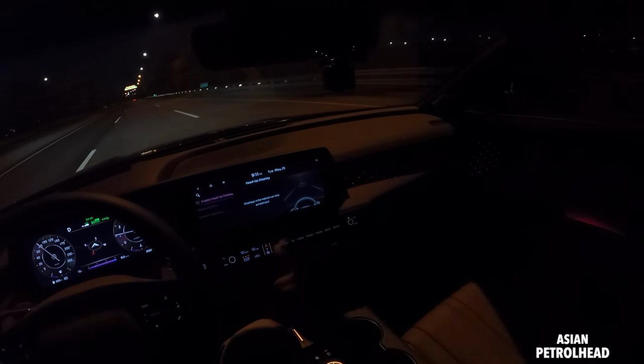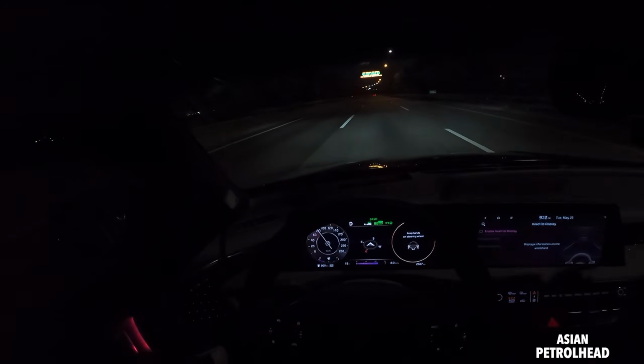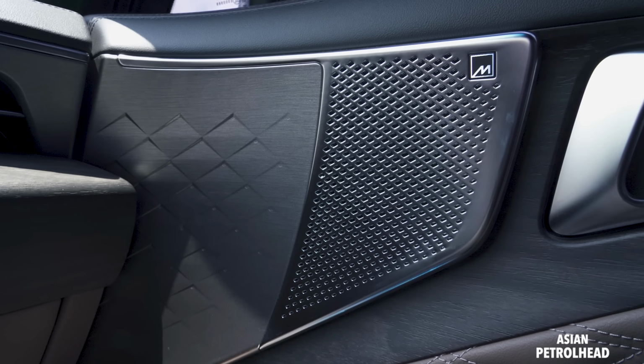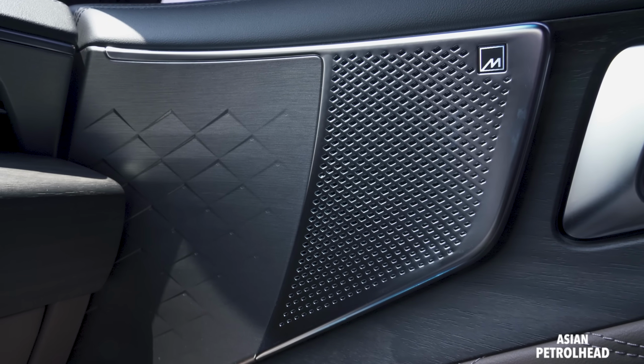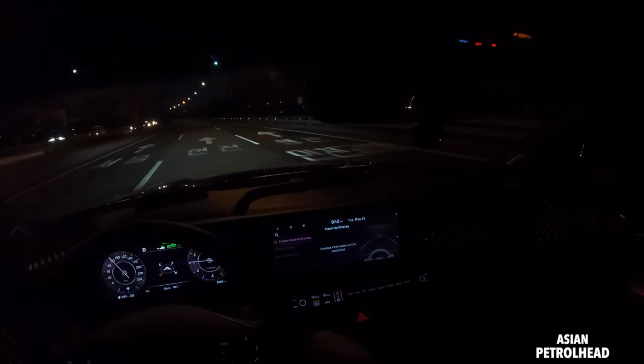Okay, now let me just let you hear the 14 speaker sound system by Meridian. Kia says this is their first time collaborating with Meridian. Meridian, you can find it in Range Rover, Jaguar, stuff like that. But I think it's pretty okay.